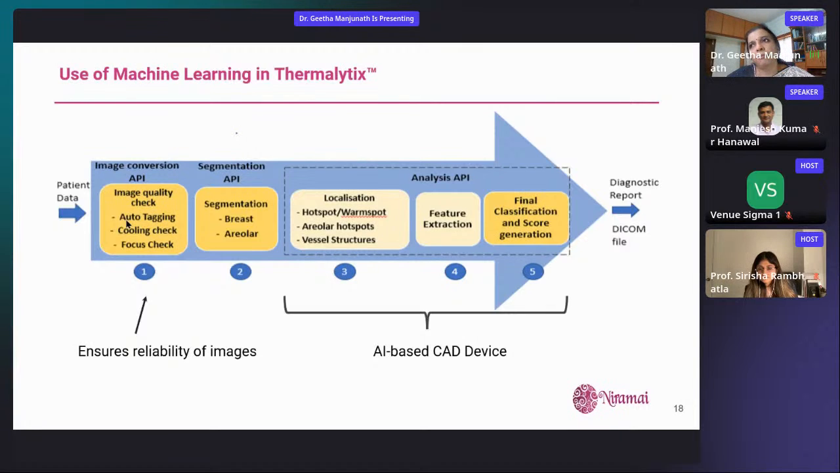And also, unlike many of the data sets that are available on the web, you are not going to get a nicely segmented area of whatever disease you're analyzing. You really have to develop accurate segmentation algorithms to figure out where is the area that requires attention, where that requires analysis. And that's also a very interesting problem statement. We had to do a segmentation of the breast area, segmentation of the lesion, segmentation of even the vascularity around it.